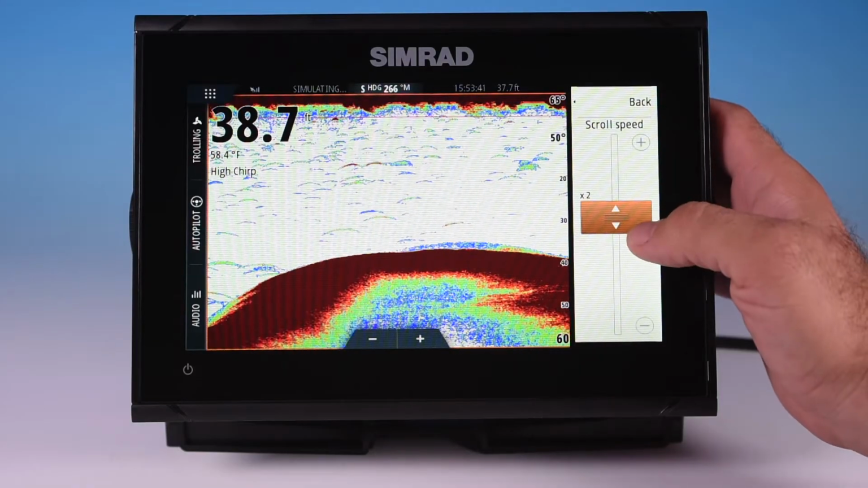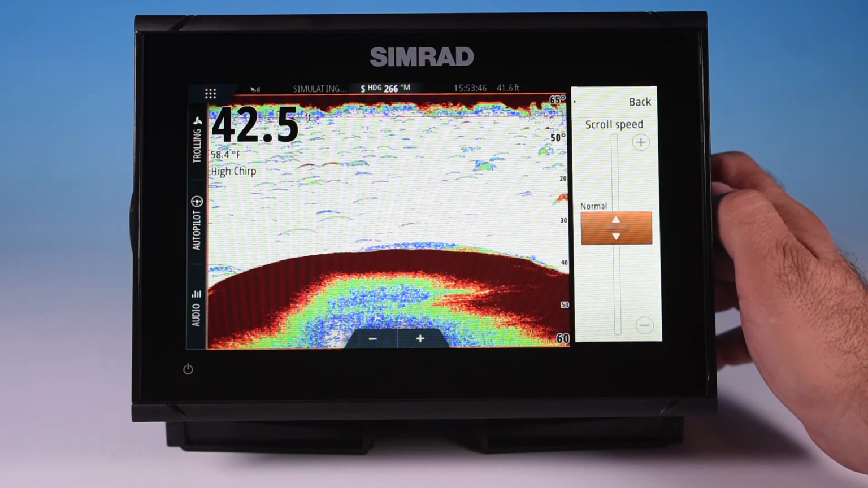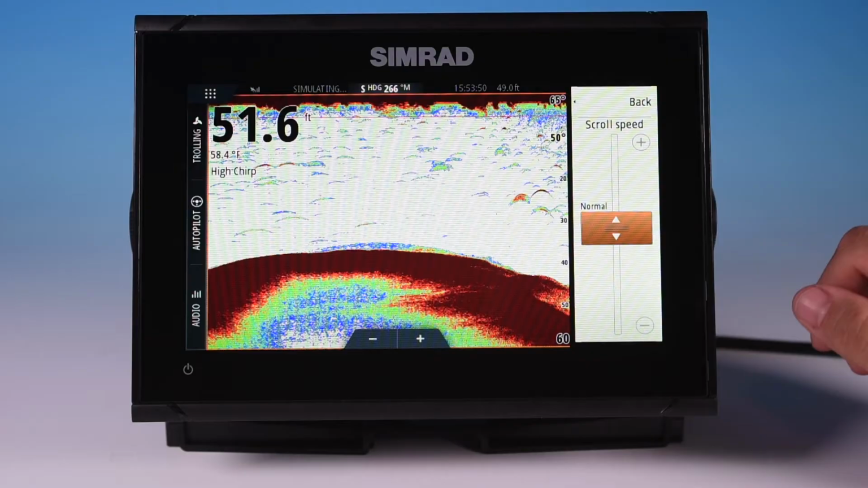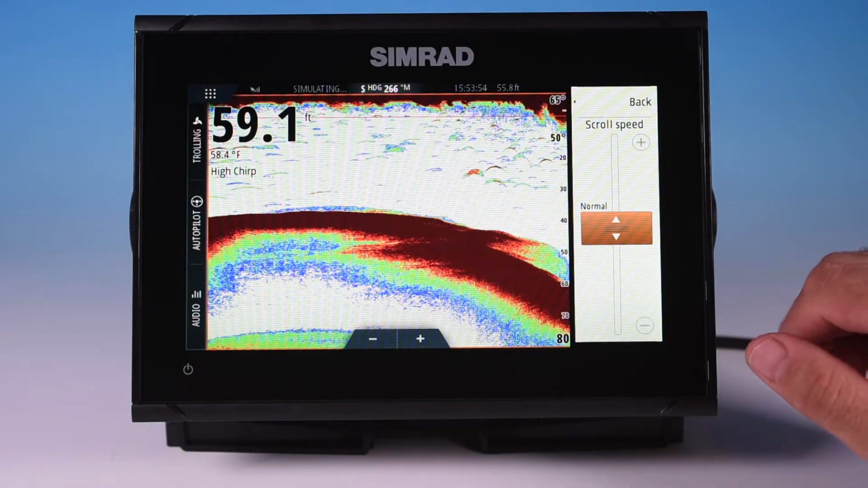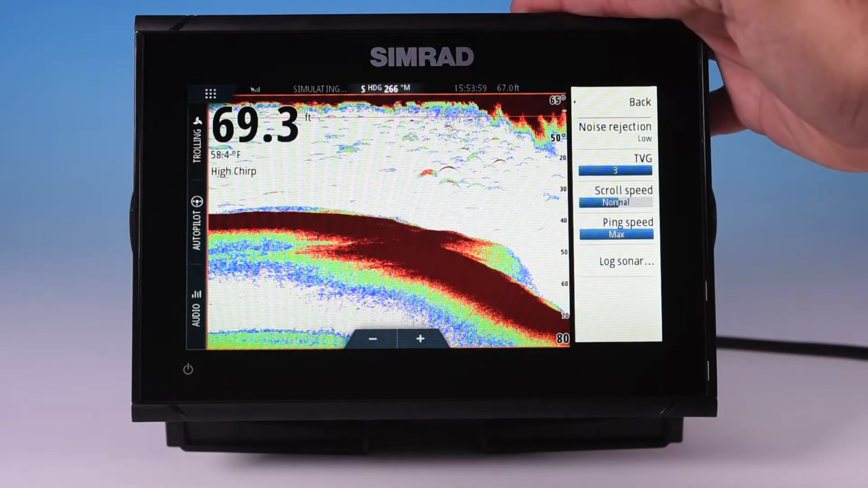Scroll speed, we want it set to normal usually. That's your best bet. So we'll keep that at normal for now. Again, every situation is different, and you can play with these to maximize your readings and get the best readings possible. Generally speaking, normal is going to work best for you. So we hit back here.